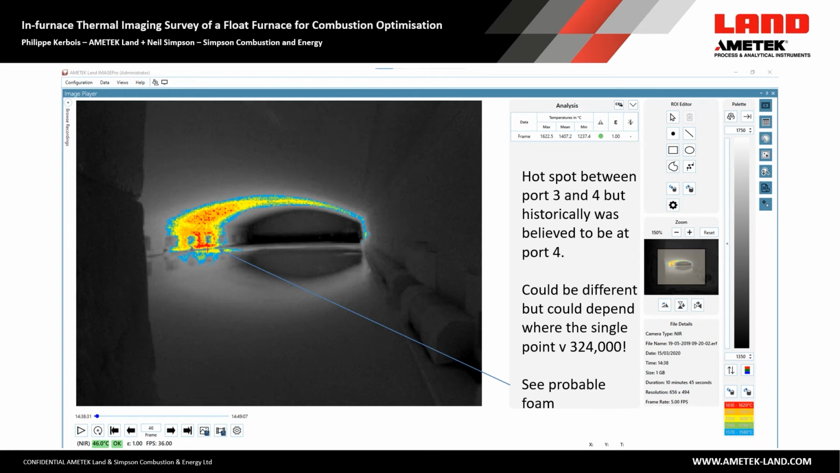Now this is the last of the isotherms, and so we can clearly see the hotspots. It's between port 3 and port 4. Now it was historically believed to be at port 4, but that was just a spot measurement taken using a Cyclops. Reality here is the image we see is being taken from 324,000 thermal points. What we can also see is a probable foam layer underneath the hotspot.